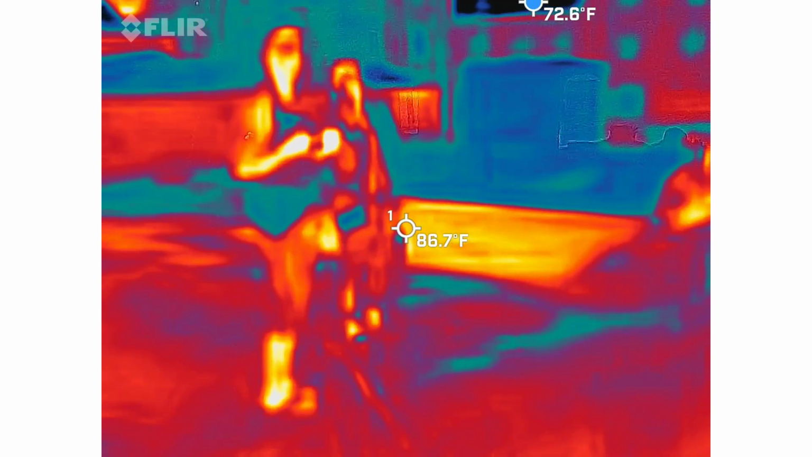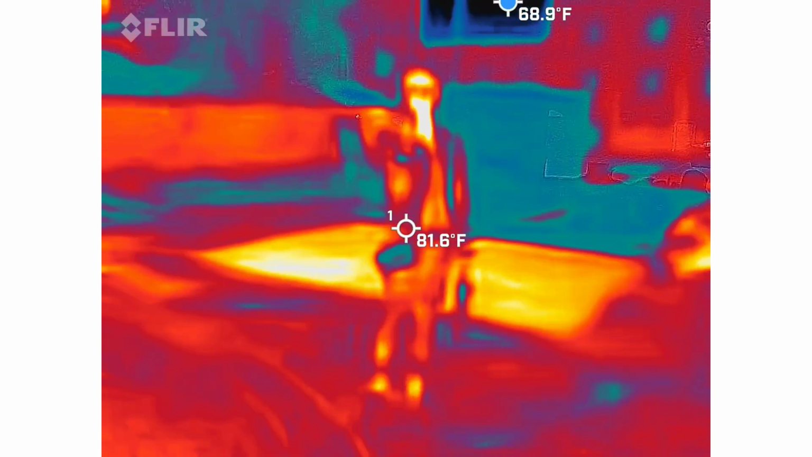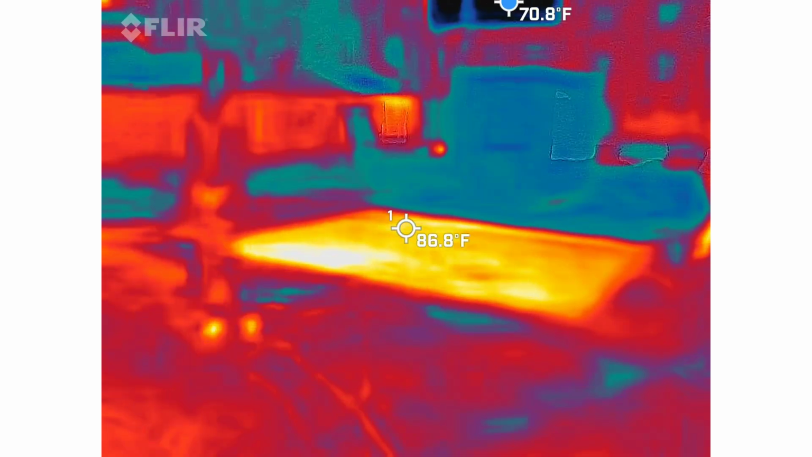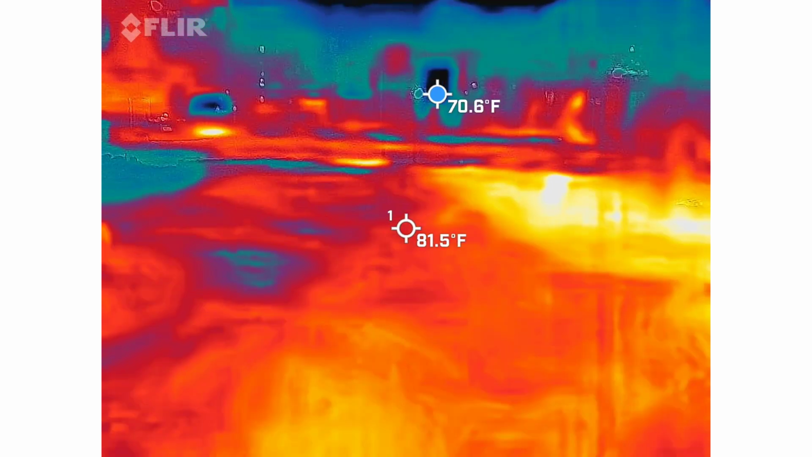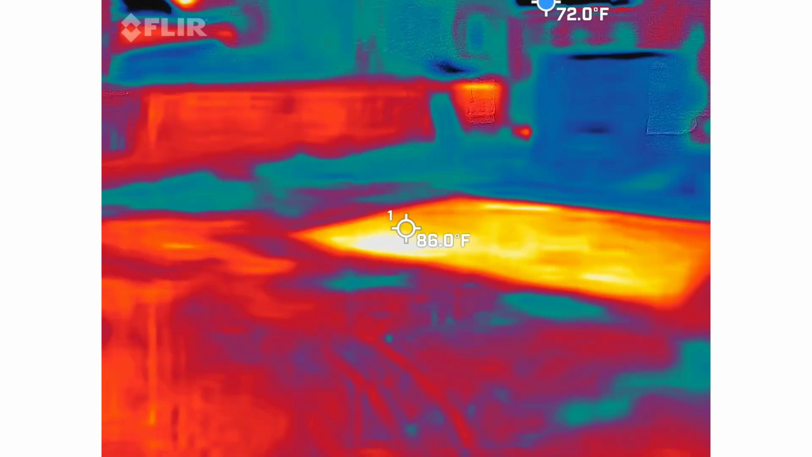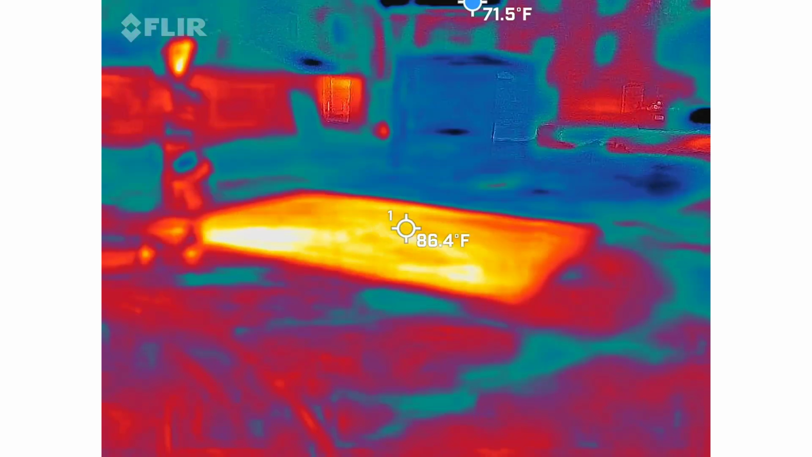Are we warm or cold? You're warm. No cold places? I wanted to look through it again. See, this is where my thing kept making stuff here. If something's cold, you toss it out. Trash can is pretty cold. There's a piece of pavement or concrete right there. That's why that square is hot.